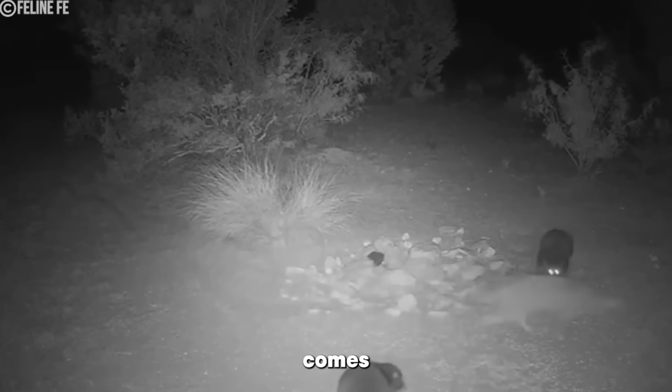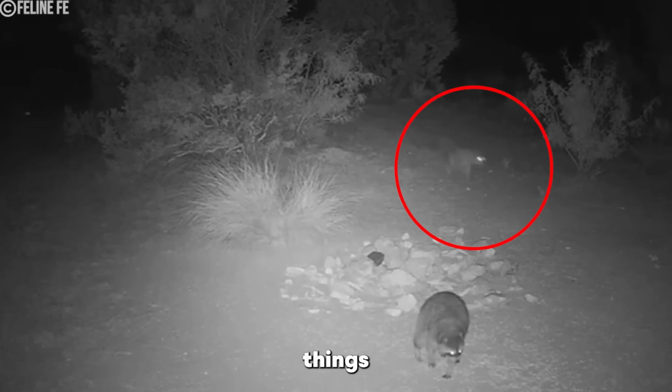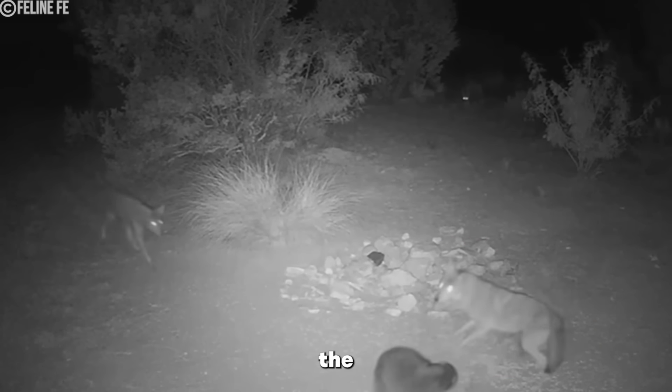The following footage comes from San Angelo, Texas, where a wildlife trail cam spotted a group of raccoons gathered around a campfire. Except things weren't as peaceful as they appeared, because a coyote pack was on the prowl.